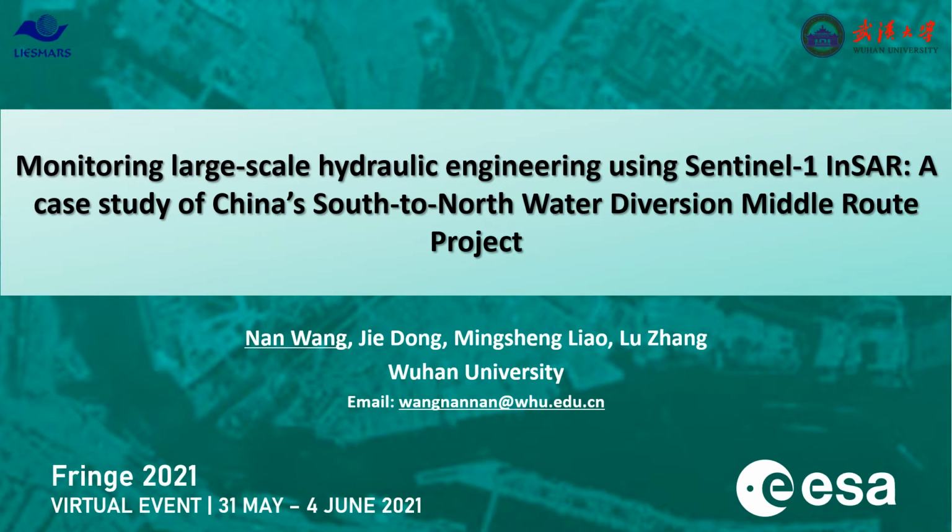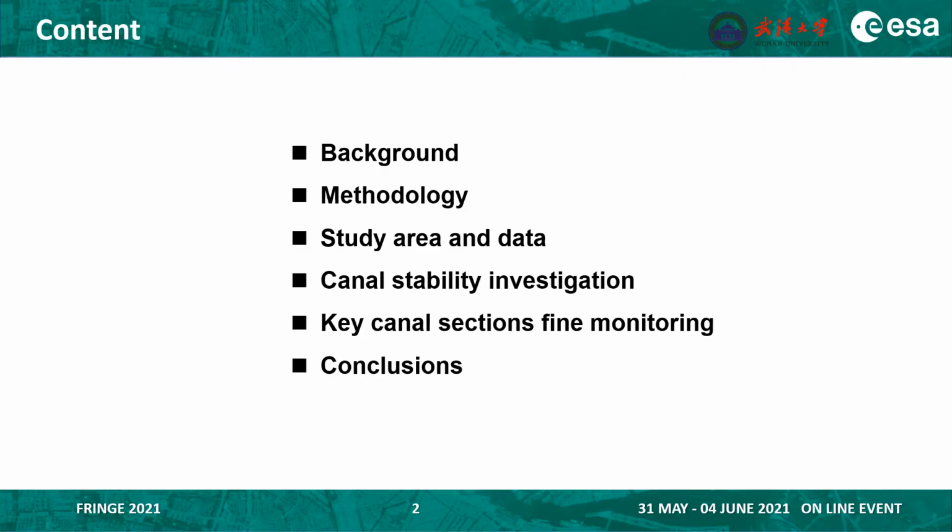The topic of my presentation is monitoring large-scale hydraulic engineering using Sentinel-1 InSAR, a case study of China's South-to-North Water Diversion Middle Route Project. My presentation will include the following aspects.